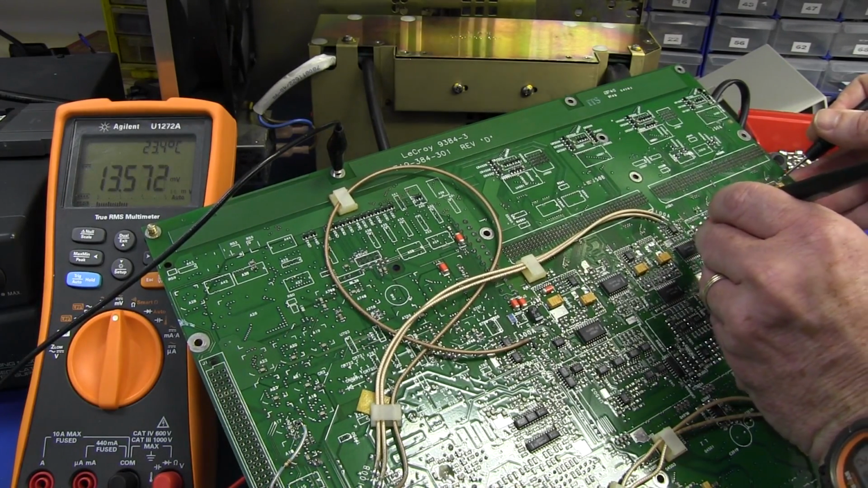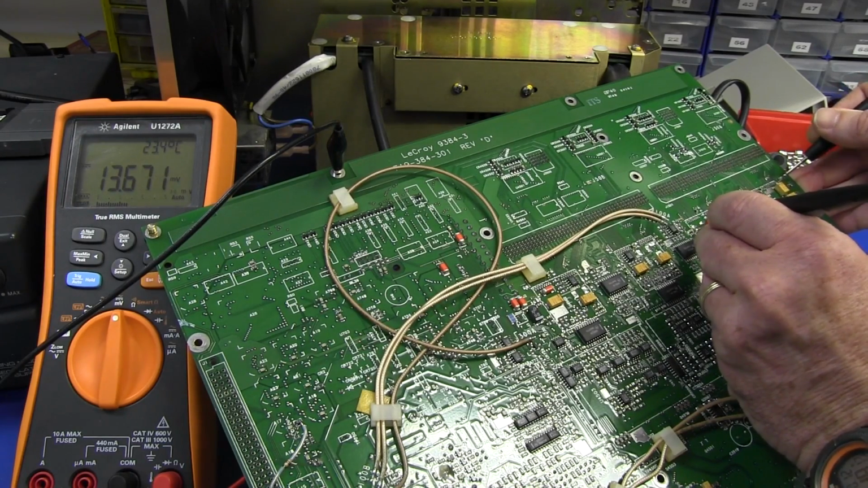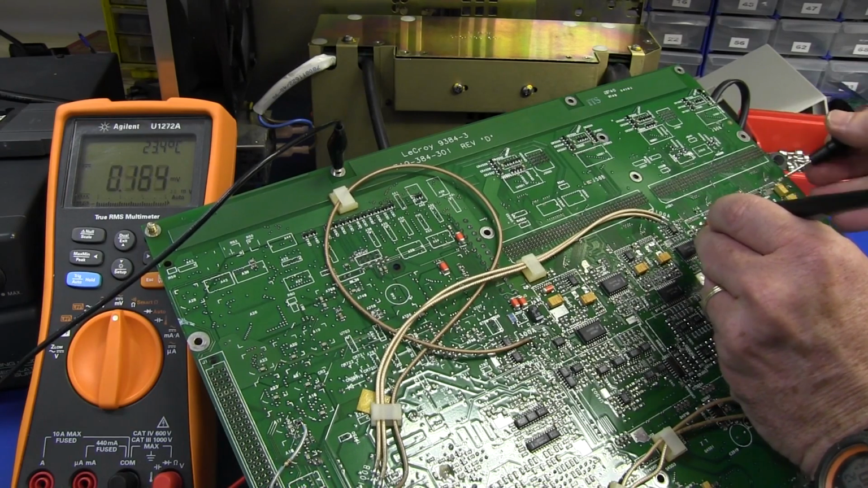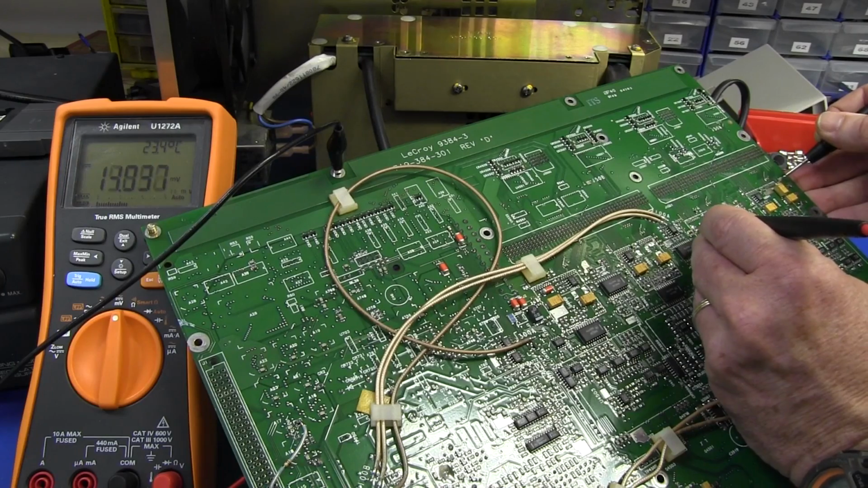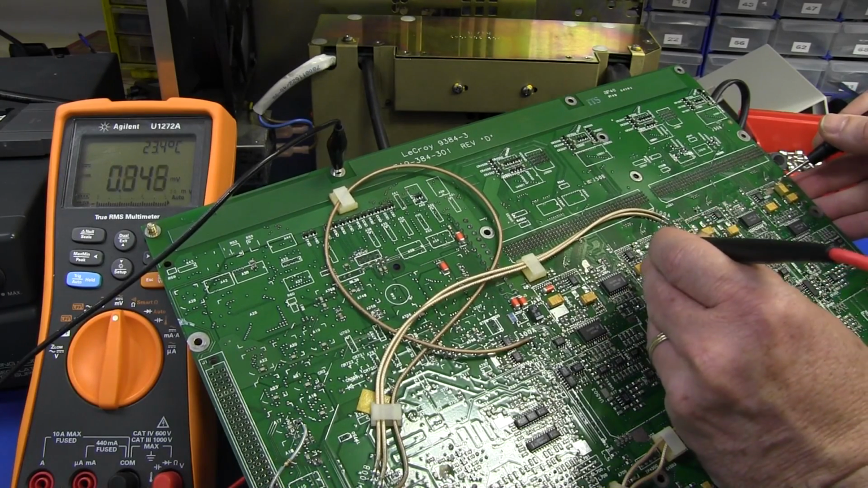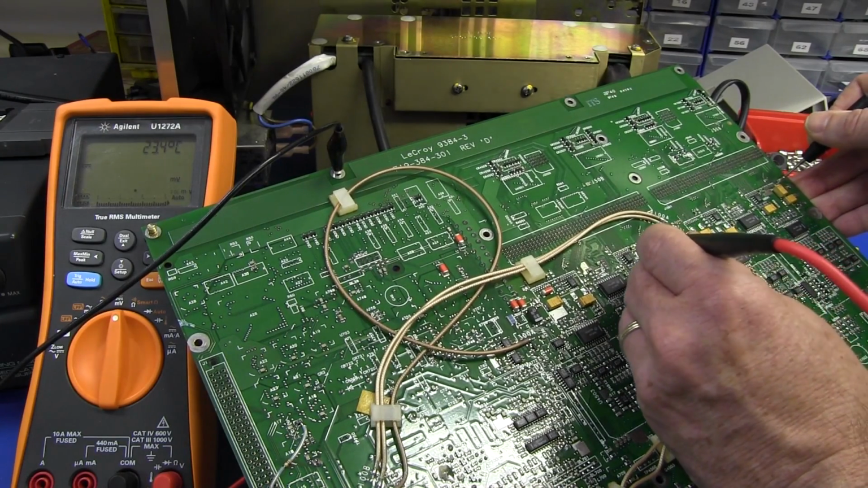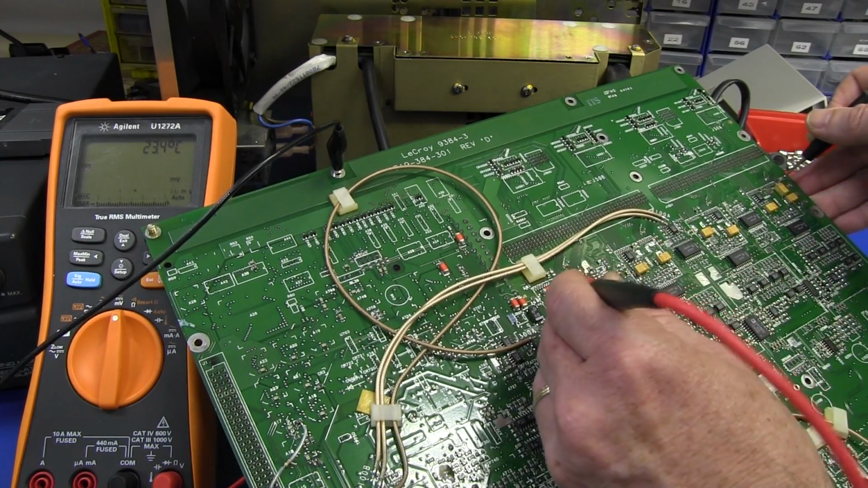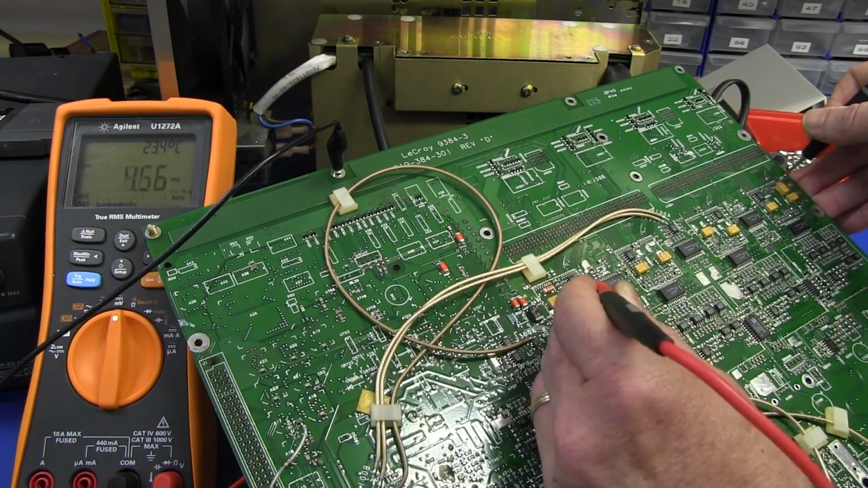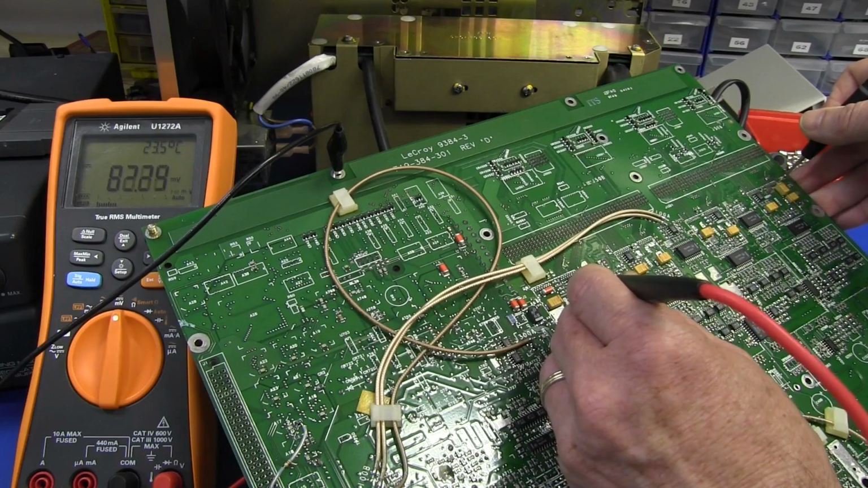Okay, so just from one ASIC to the other, we've got a 13 millivolt drop there, across the plane there, okay, 13 millivolts. And then if we go a bit more, we'll find that we've got more drop. Oh, wrong pad. There we go, we've got 40 millivolts drop across there like that. And then if we go over here, we're going to get a larger drop. Oh, if we can get in there, there we go, we've got 81 millivolts drop.